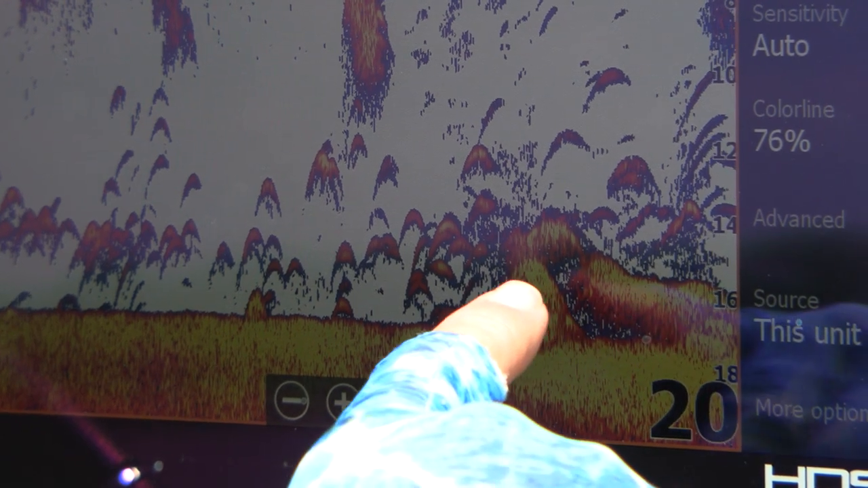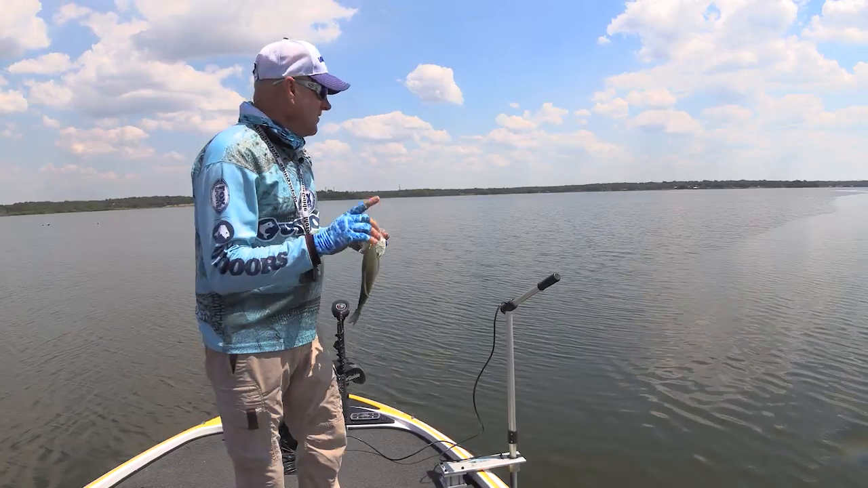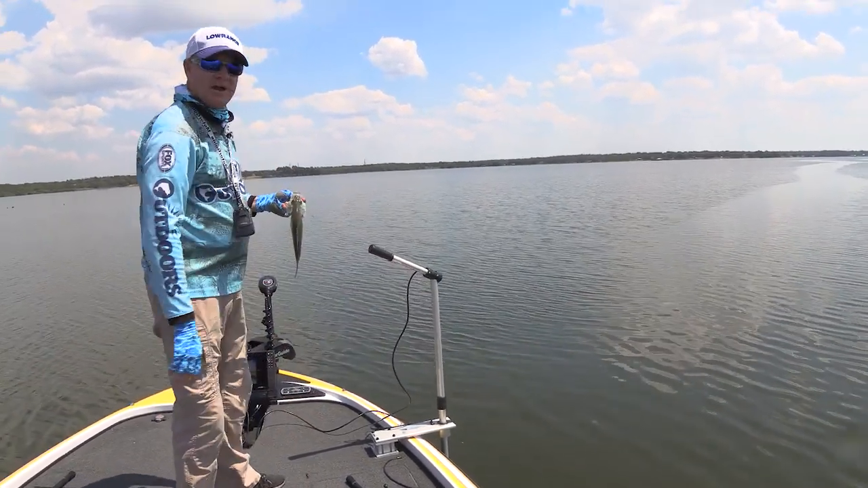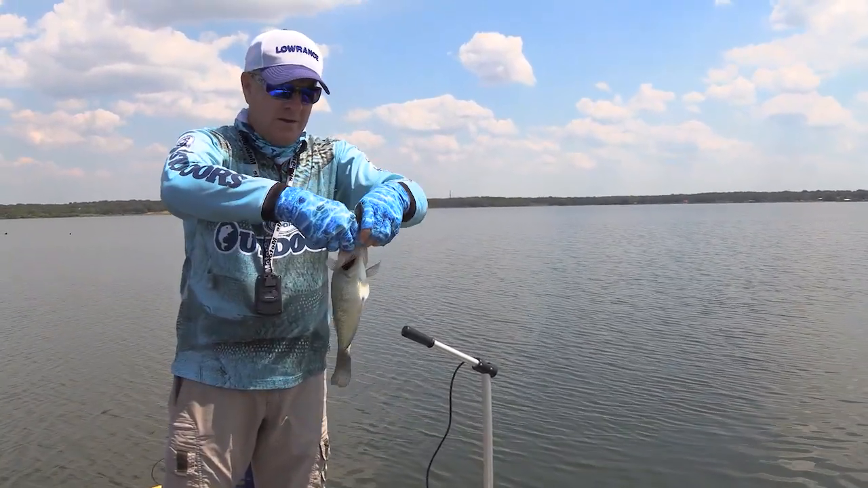So I was actually looking 3 different directions as I was driving around and came across a good brush pile. And then I'm using a brand new tool that I'll explain to you a little later. This is my new Lowrance Live Sight unit, and I can actually see the fish in the brush with that.